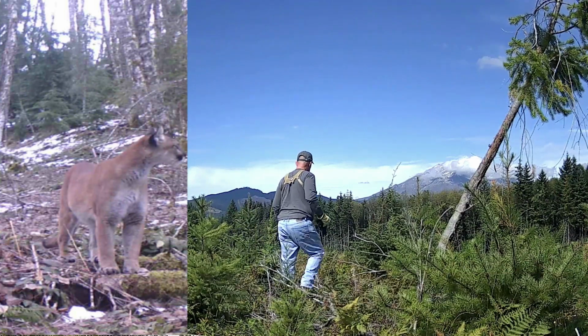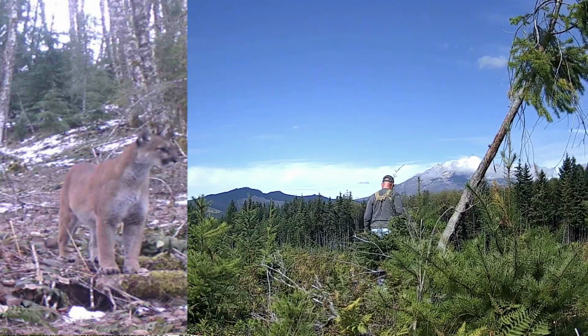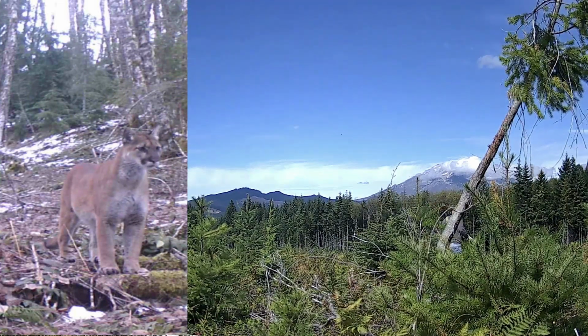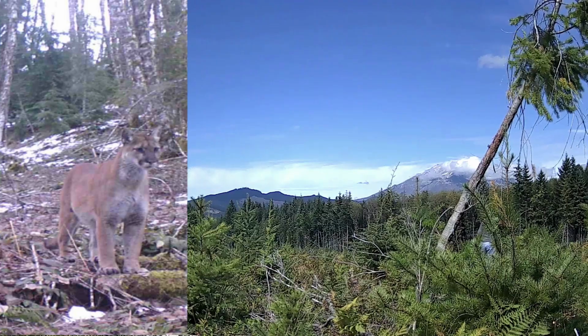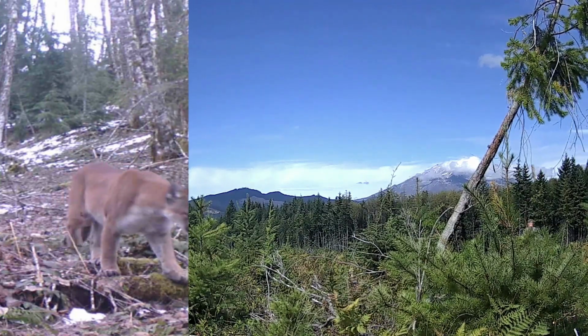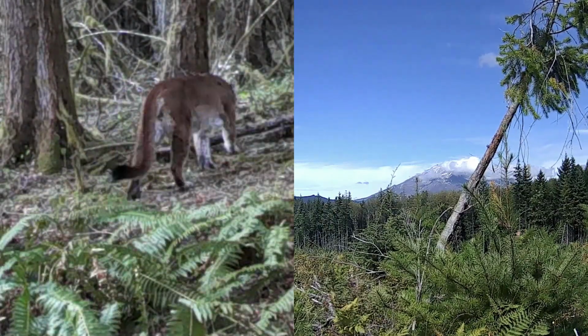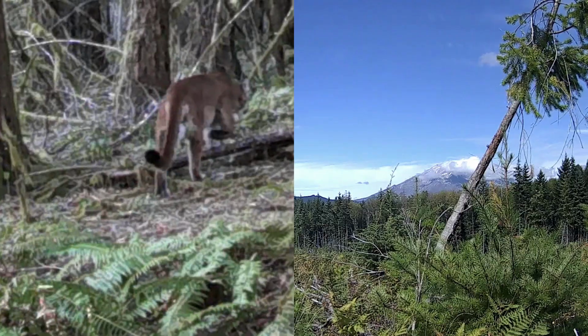Cougars primarily eat deer, but they also eat elk, moose, mountain goats, wild sheep, raccoons, coyotes, rabbits, hares, small rodents, and occasionally your pets and your livestock. They're great hunters.